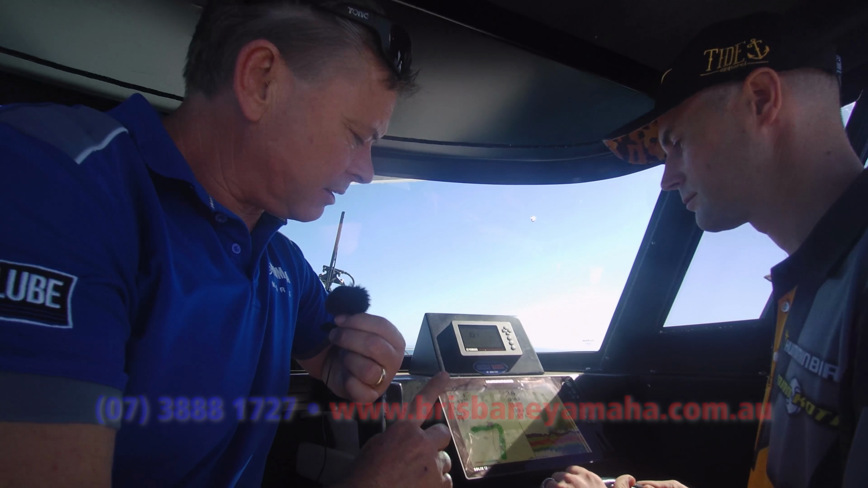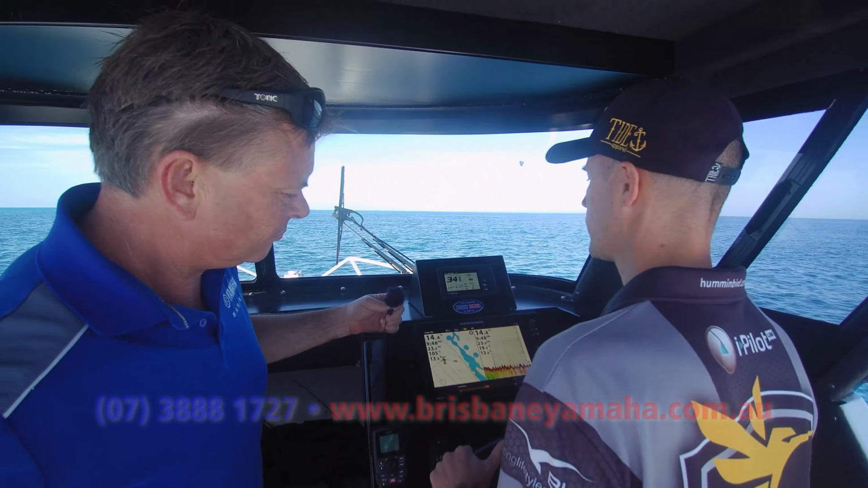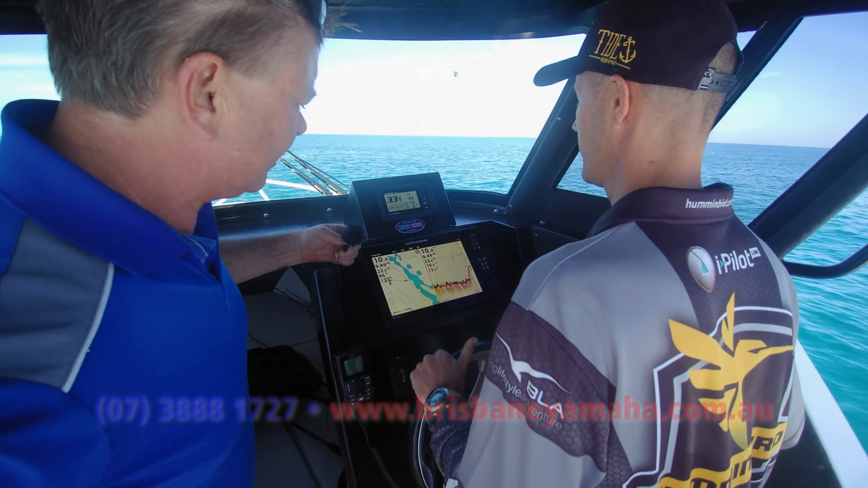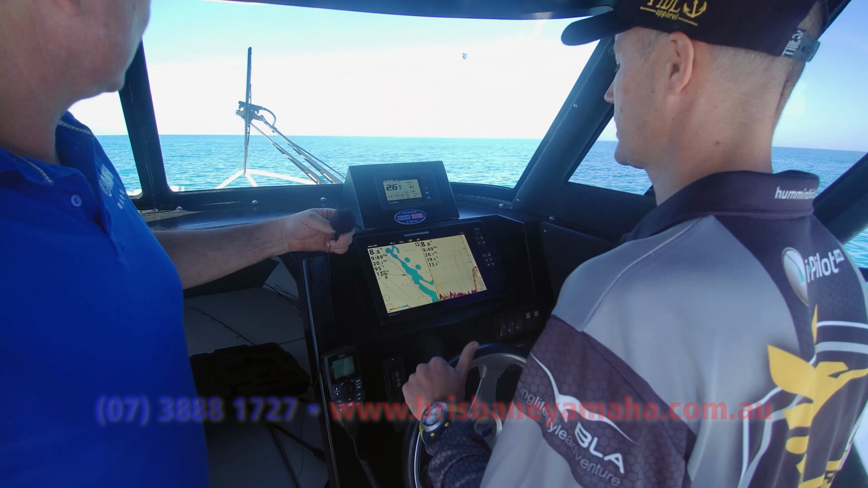Okay, so it's simple, a matter of turning back the sensitivity slightly on this unit here, so that we get a good bottom read. Whoa, look at that! There's some structure. What's going on there? Well, all of a sudden you can see that we've come up into a shallow area. Now, that'll be an area that we'll now record and keep our own detailed contour map of. Go back to that and have a look at that.